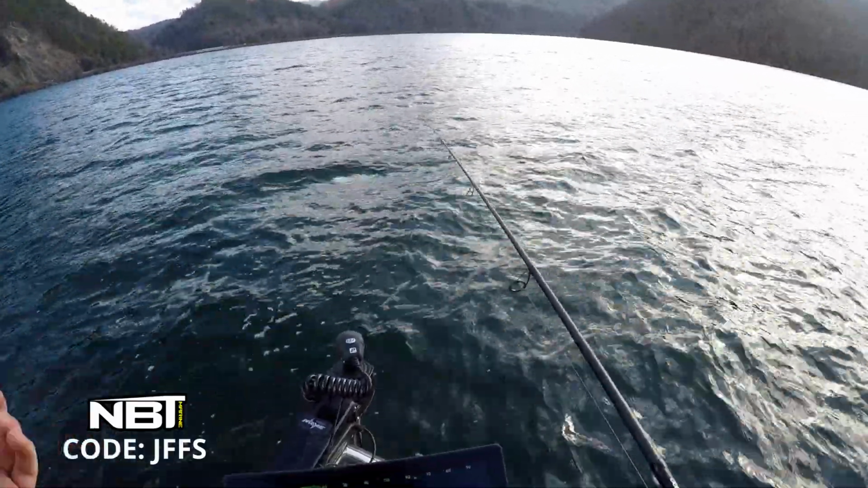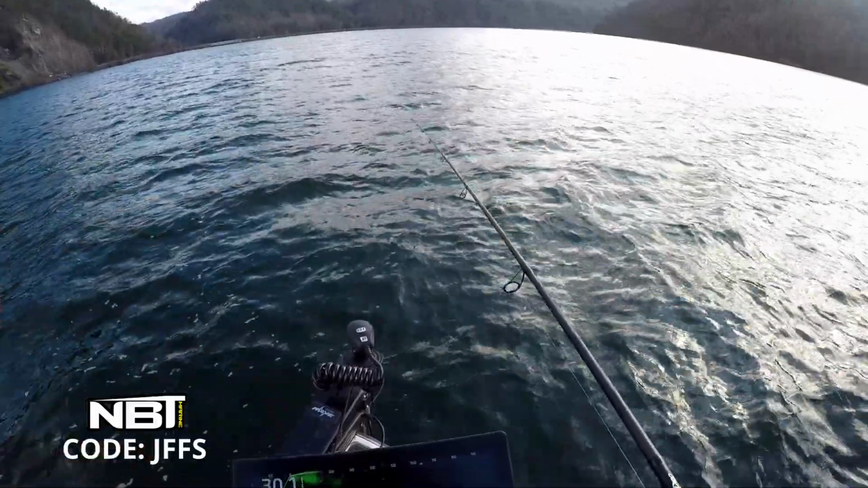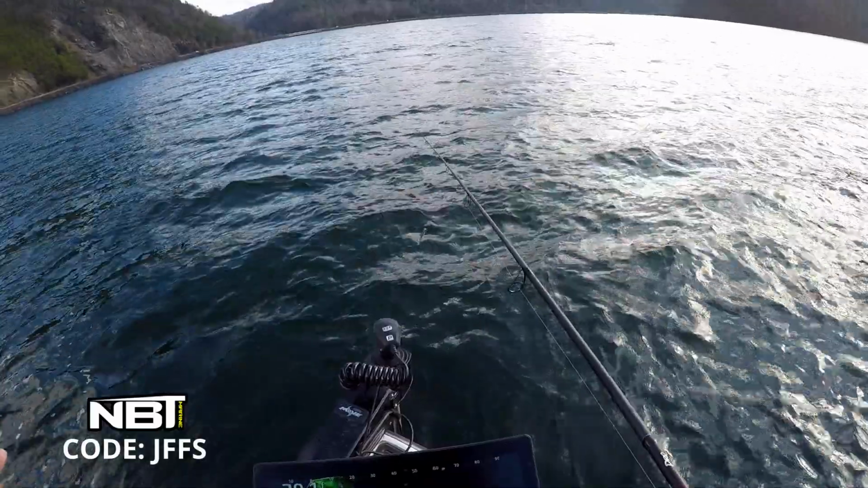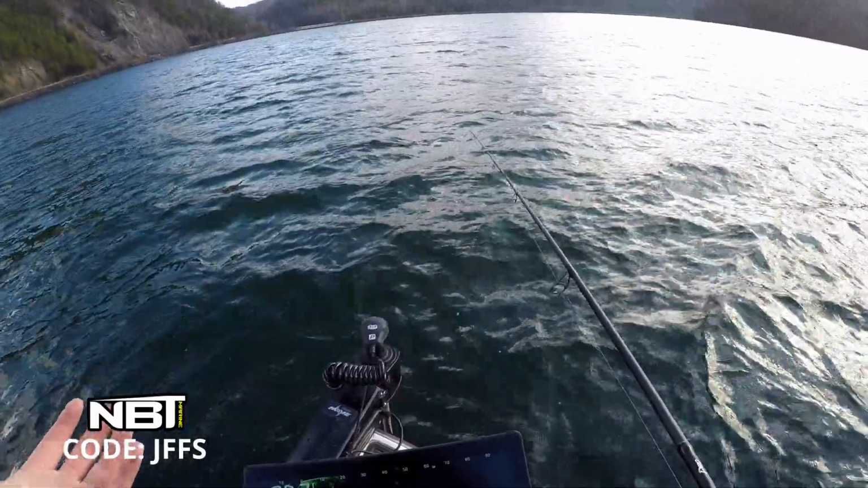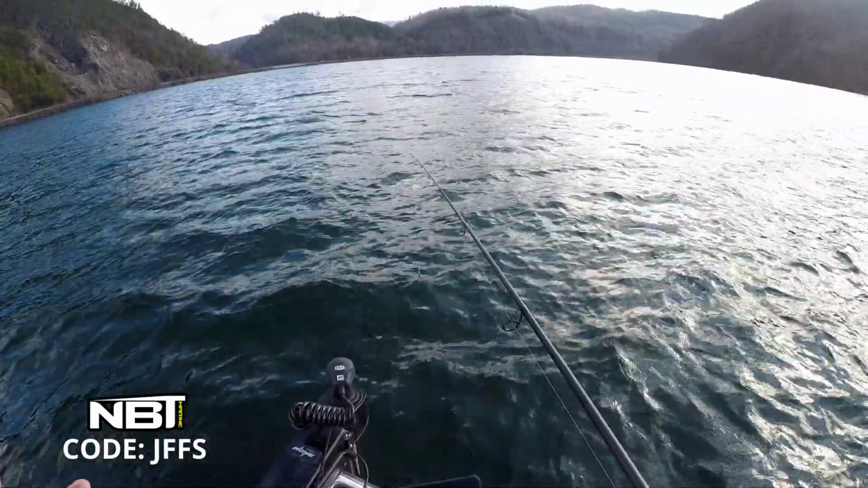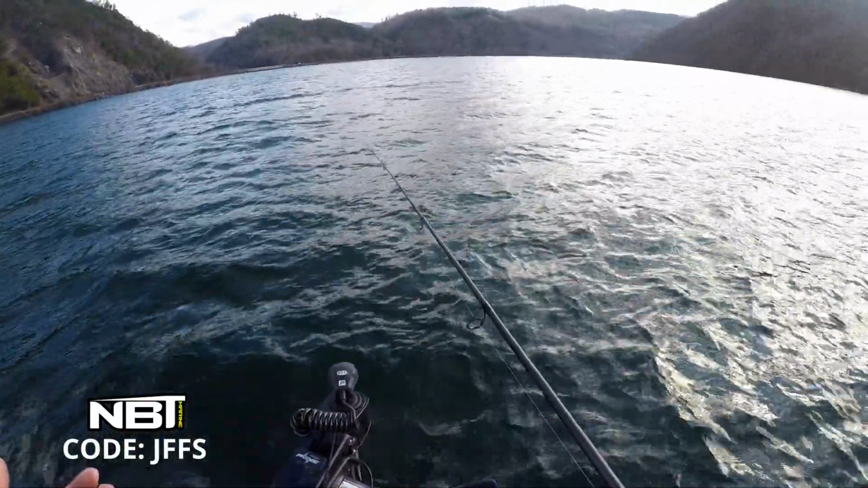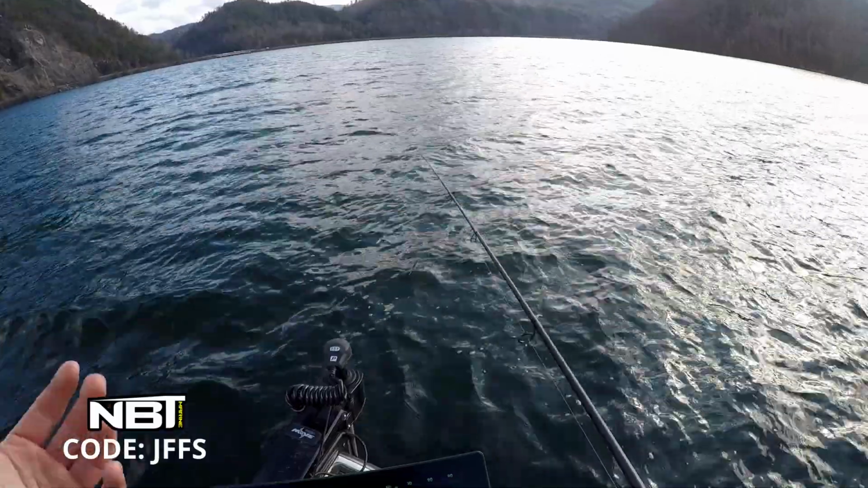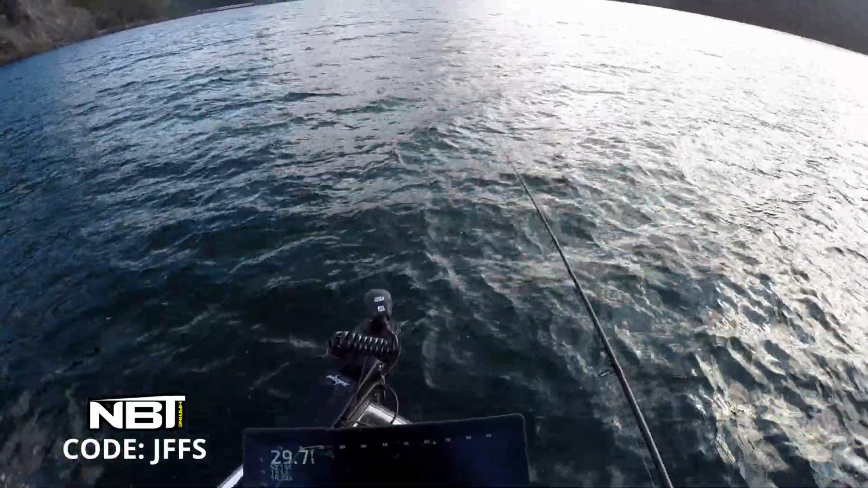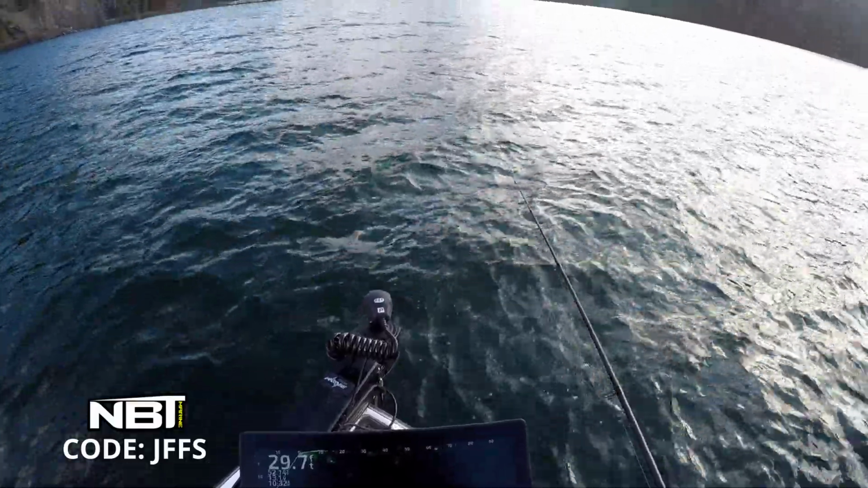It's just a tool that's allowed anglers to catch more fish, which I don't know why we don't want that. I don't know why guys don't want to catch more fish. It's mind-boggling to me. It truly is. I can't wrap my head around why guys don't want to catch more fish.